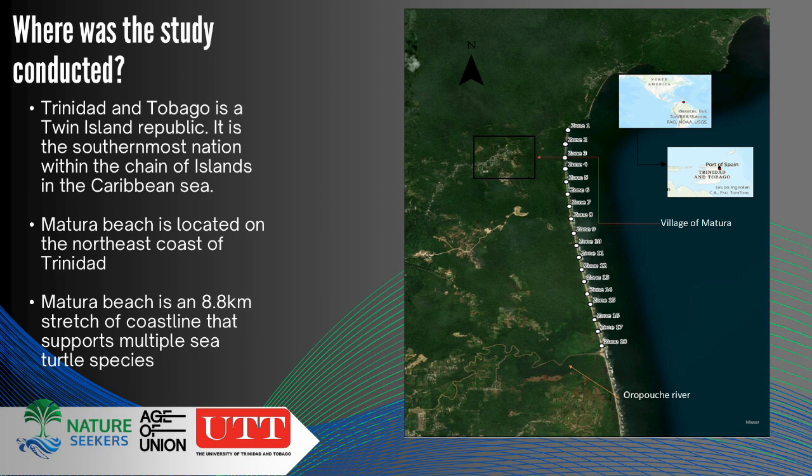The site facilitates 3 very often of the 5 sea turtle species that we see in Trinidad. So we have the leatherback turtles, we have the green turtles, and the hawksbills. We see those 3 very commonly nesting at least. Occasionally we see olive ridleys. We've seen at least 2 within the last year, and even more rare, the loggerheads. That's the 5th, right?